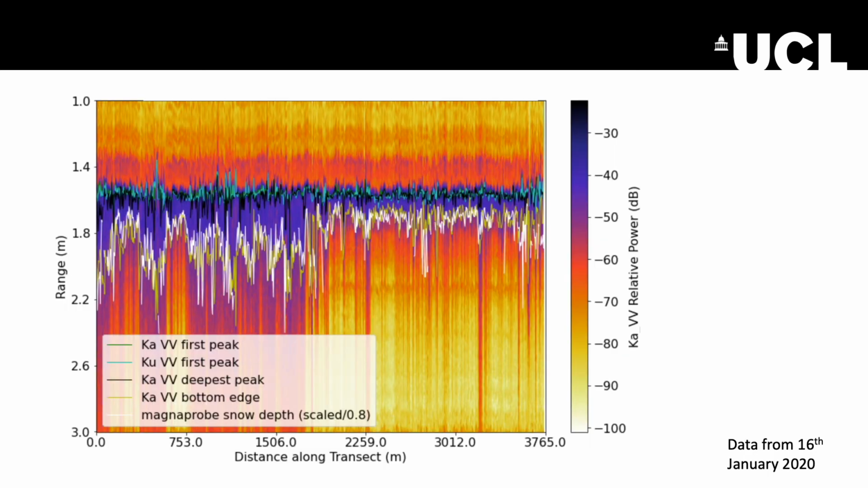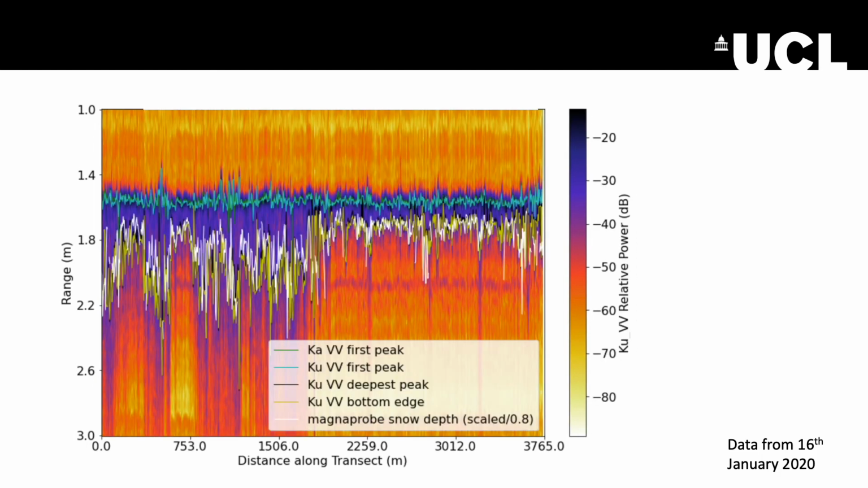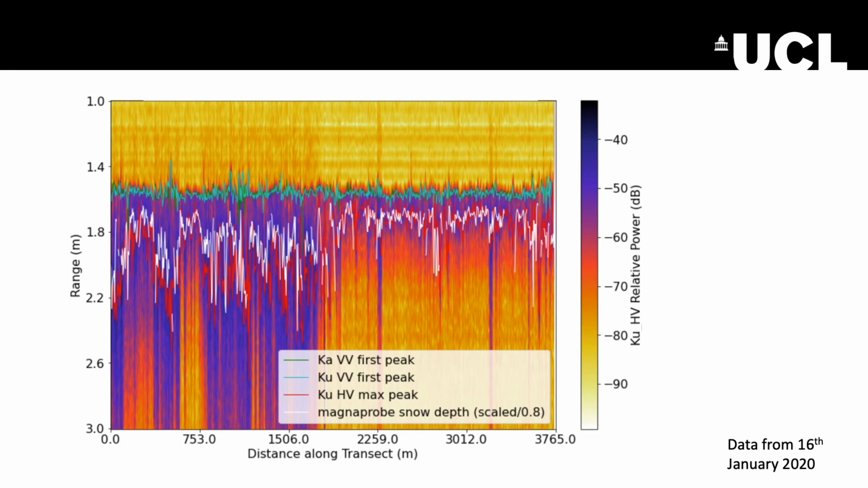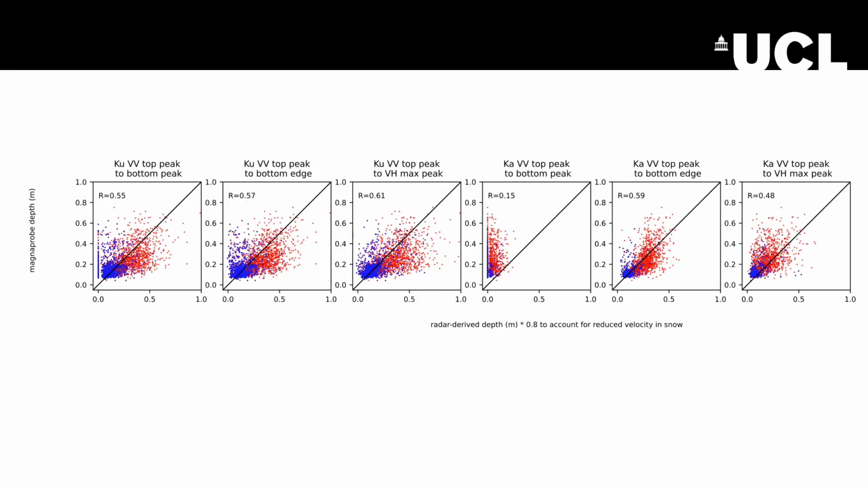So I wrote some very simple algorithms to try to pick the air, snow and snow-ice interfaces out of these data, and these can be compared to the MagnaProbe-derived snow depth, which is shown here in white. And we can see there is some visual agreement. This is in the Ka band VV data, Ku band VV data, and then the Ka band HV data and Ku band HV data. And if we plot these against one another, we can see that there is some agreement.